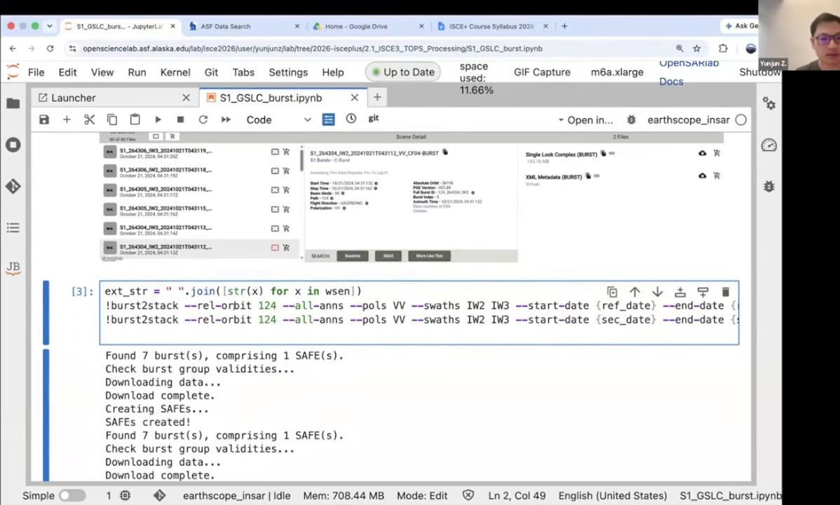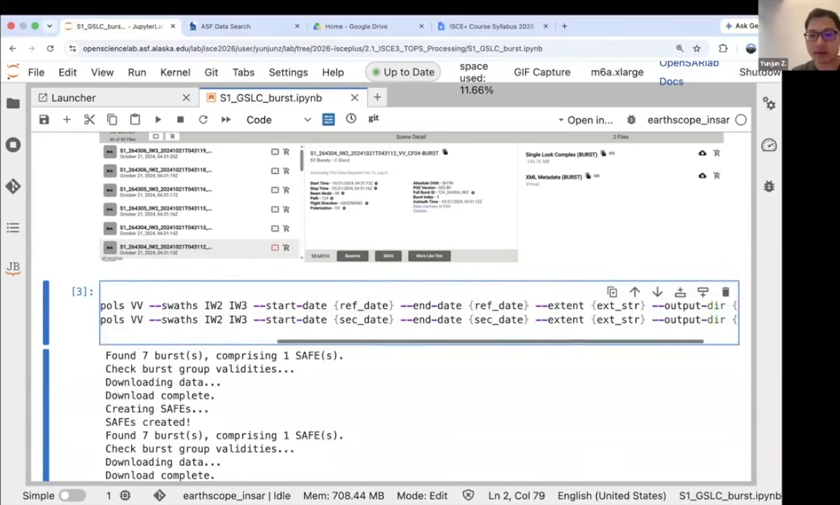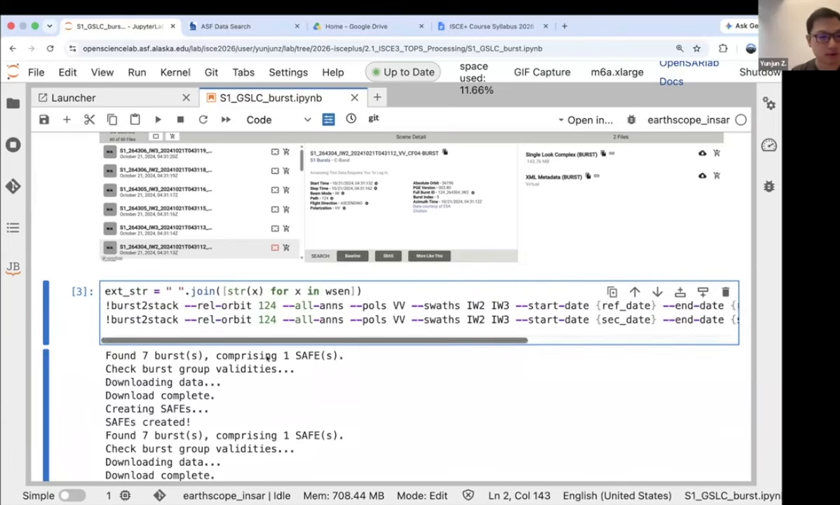You set it up like this, including the relative orbit, all the annotations, and using VV as the polarization, so you don't download the VH polarization data. I use two dates with the start date and the end date, the extent, which is the bounding box, and then you specify an output directory to download all the data to.